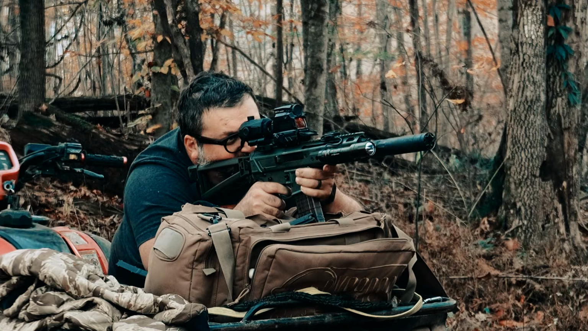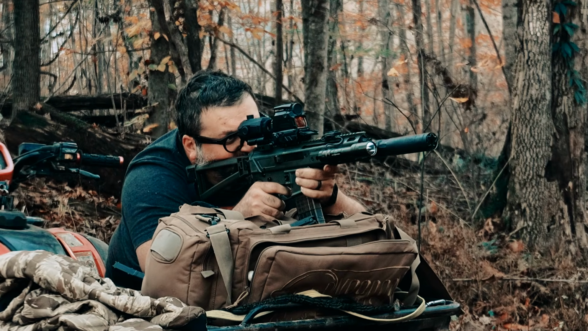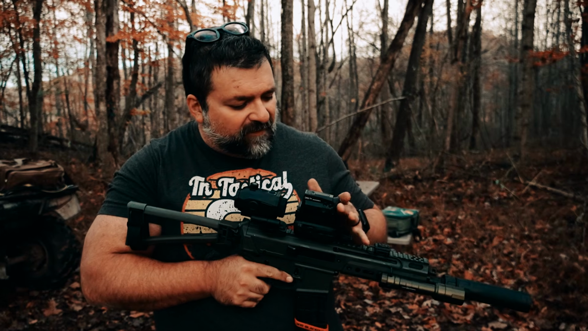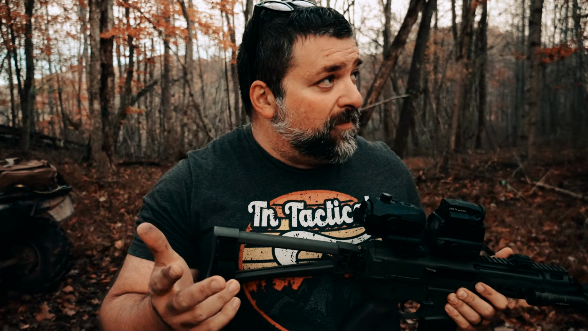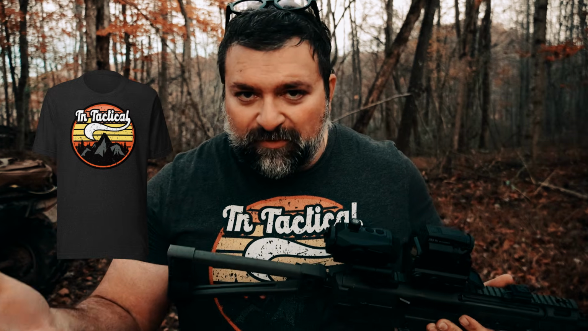Now, the reason why we're up here in the middle of the woods in the middle of the night is because this is digital night vision. I think it's very important to properly test this kind of device to see if it's actually going to hold up when there's no ambient lighting whatsoever. Out here in the middle of my property, there's literally no lighting. Now, I've got some light sources if I need them.